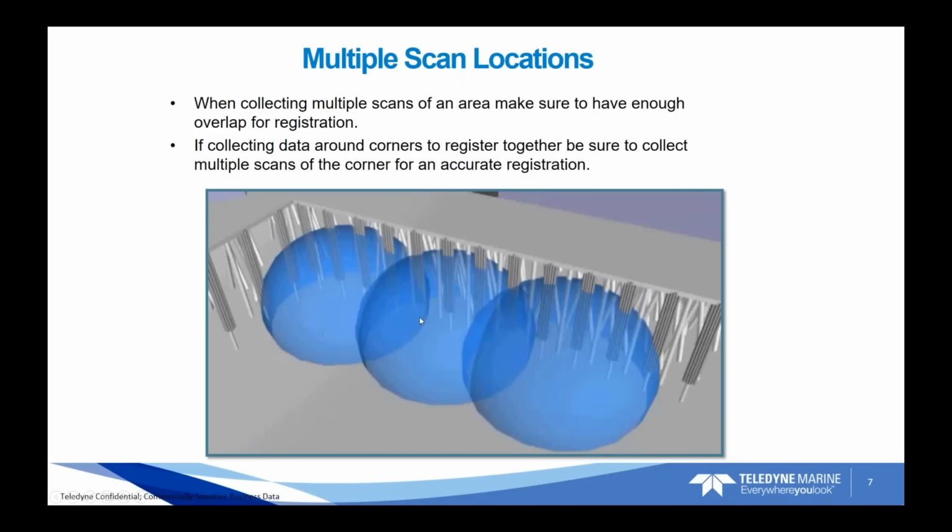You can imagine if there's not an accurate registration between these two scans, and then you add this one in, the third scan may have a little bit of error also if it's not good overlap, and then that just extrapolates the error from the first and the third scan. So it's very important to make sure you have enough overlap between them and common targets so that you can accurately register multiple point clouds together.